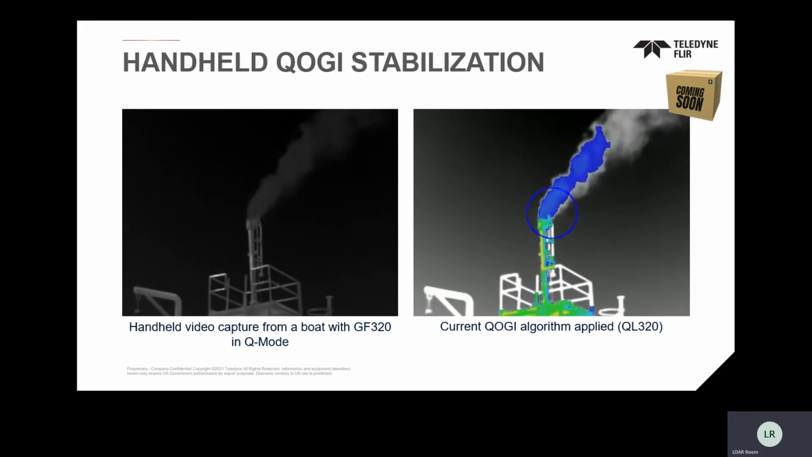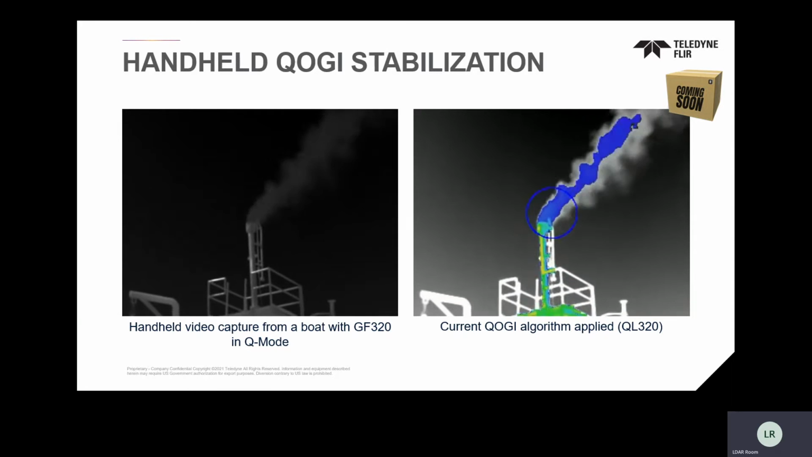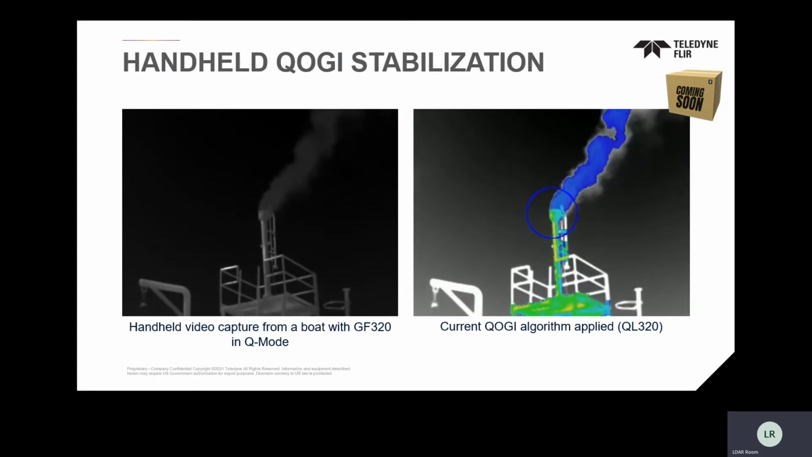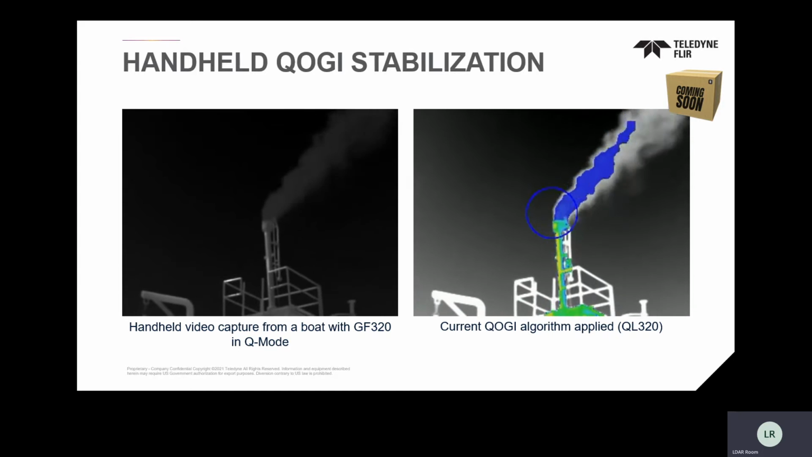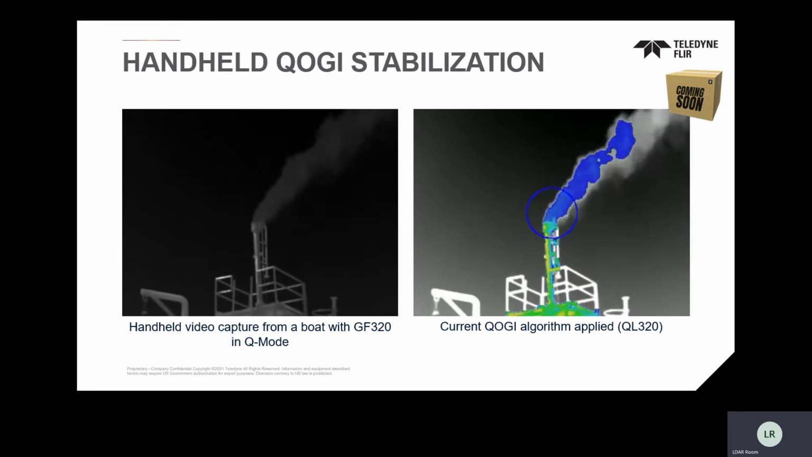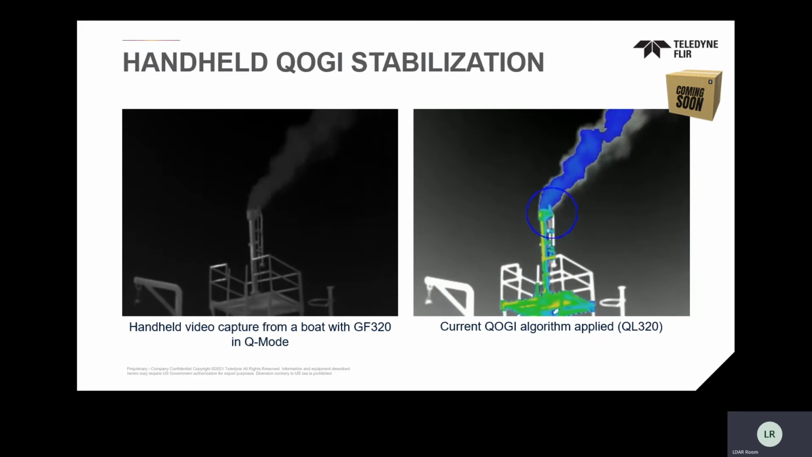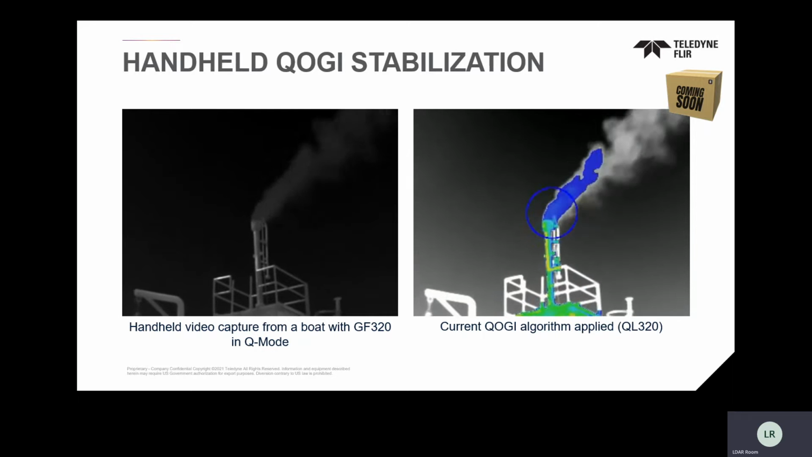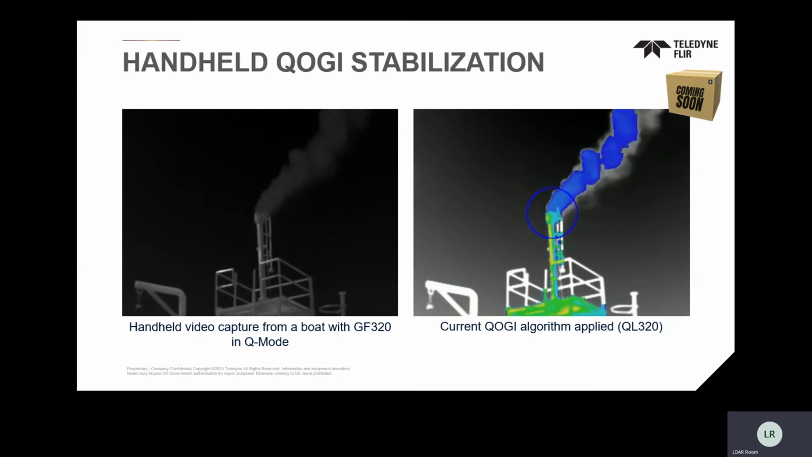This is an image taken from a handheld video standing on a boat, and you can imagine how challenging that would be. Those of you that stand there and complain about maybe a little bit of a challenge standing on a catwalk between tanks, imagine having to stand on the bow of a boat taking video with an optical gas imaging camera. A little bit challenging. And the Providence team has done a really good job of actually stabilizing the ring to keep that inside there to get accurate temperature readings.